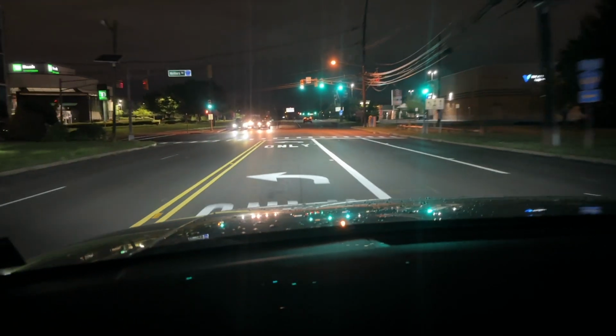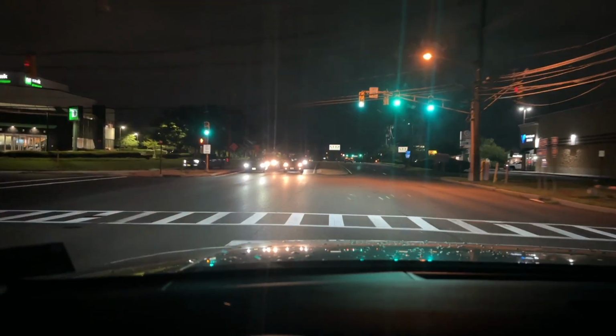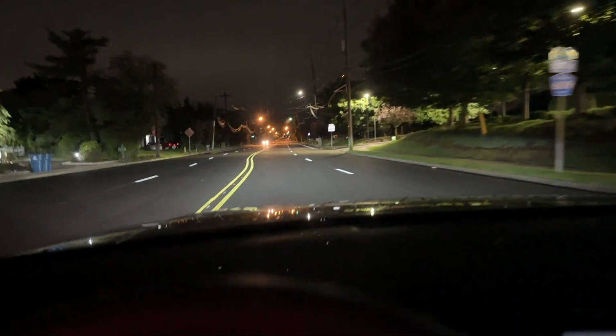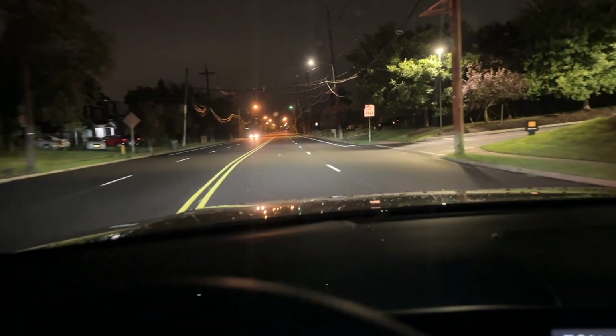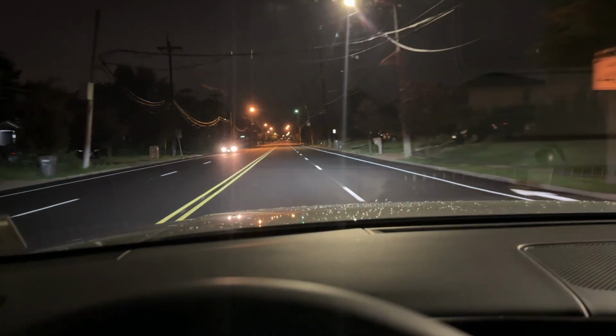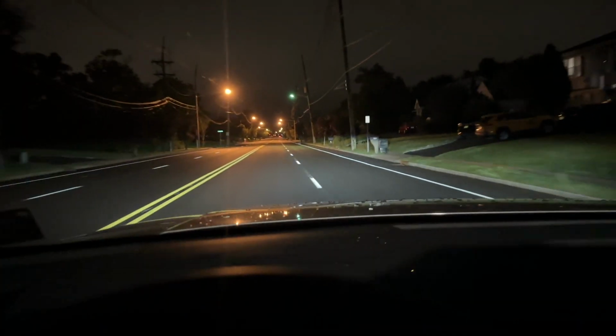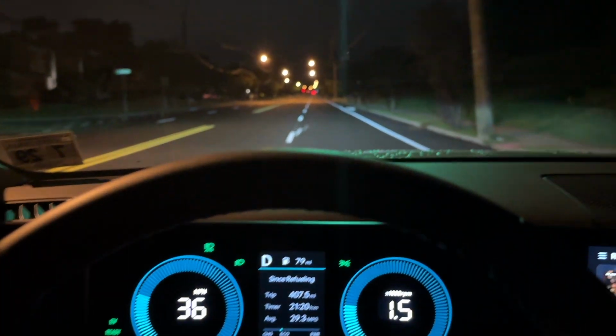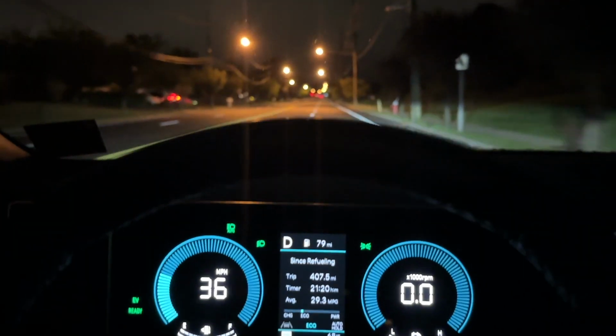As you can see, the turn signal lights up all the signs on the street. Let me show it again. As you can see, the speed sign is lit up. Also, the reflection you can see everywhere. Again, it's still keeping it on the low beam for some reason, even though it's on auto.